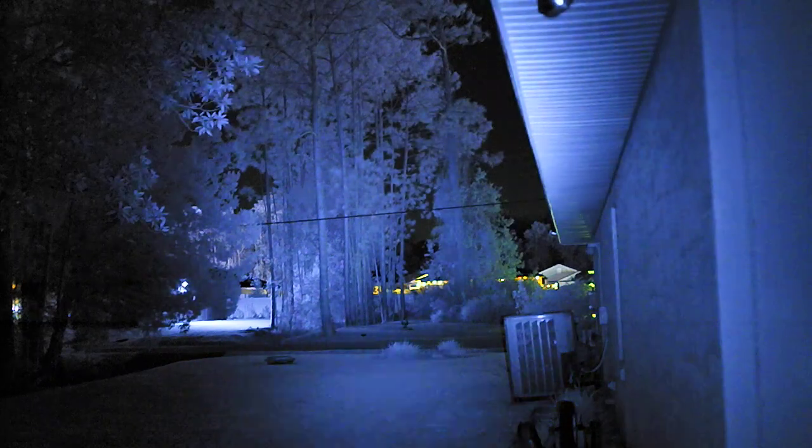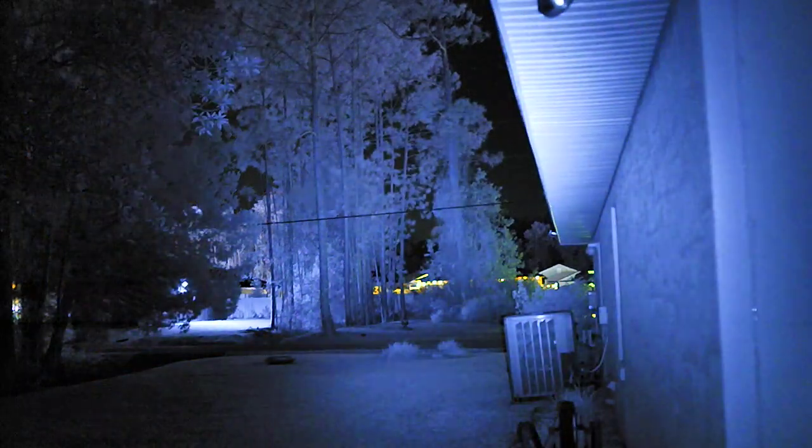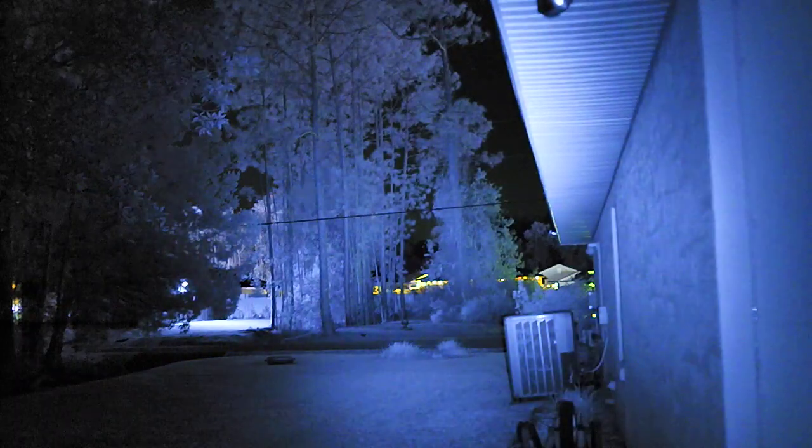Be cool if they released a thermal model of one of these for like $1,500 or $2,000, affordable. That would be kind of cool too. I don't know how super rugged these things are compared to the others.